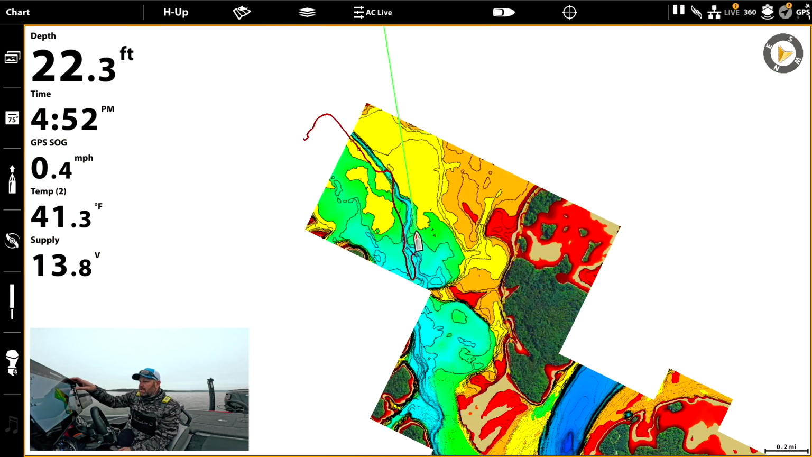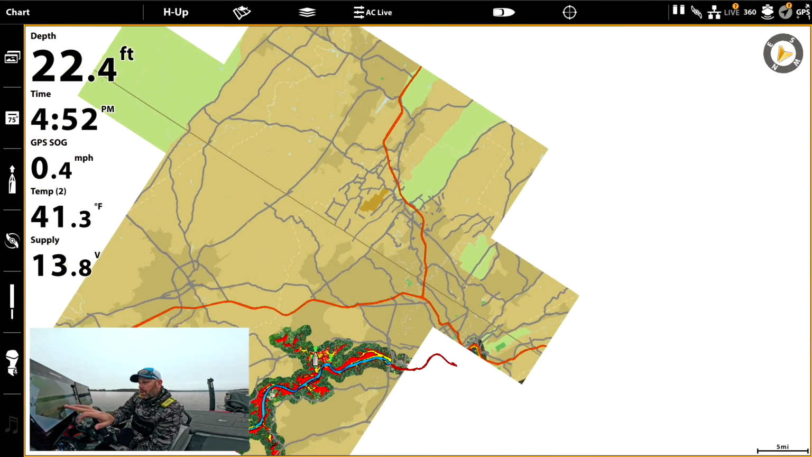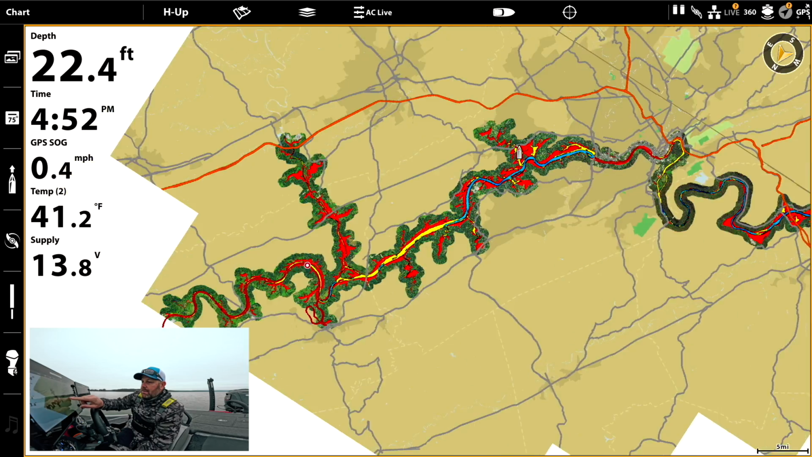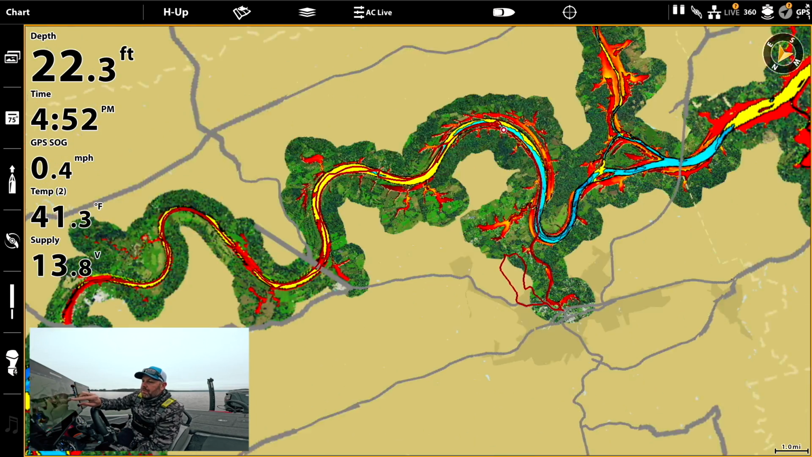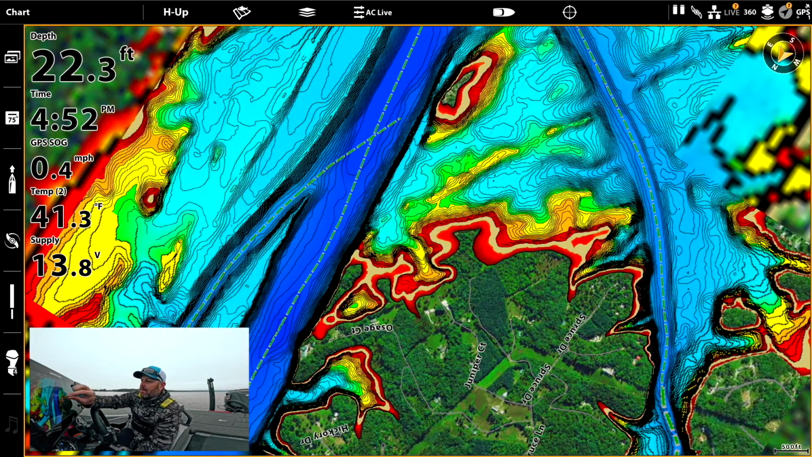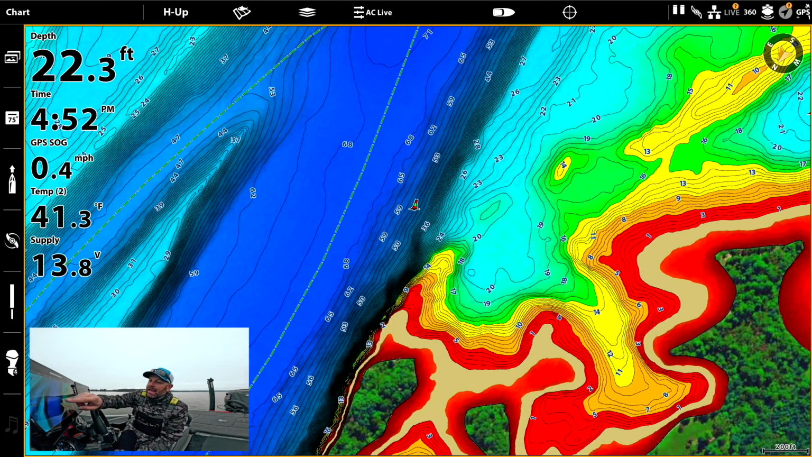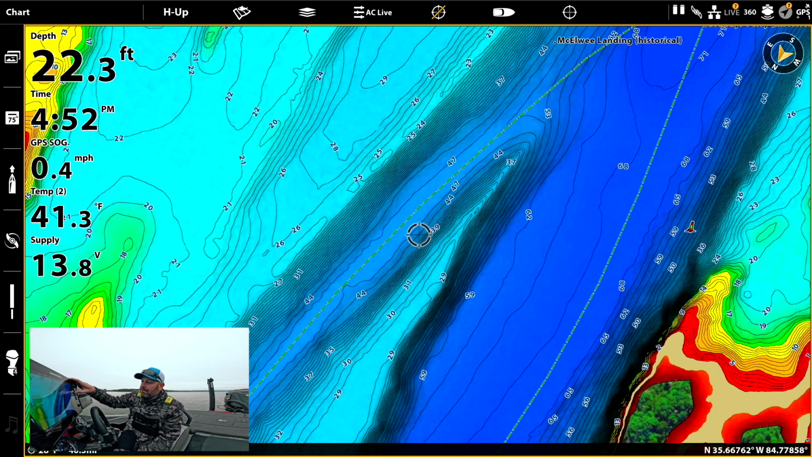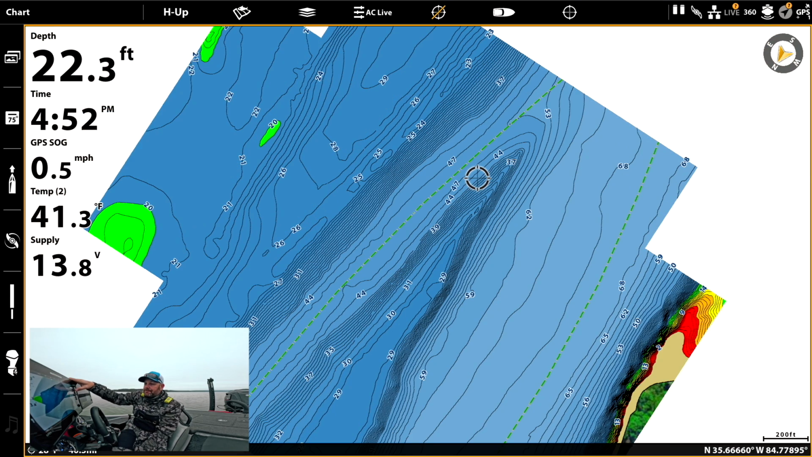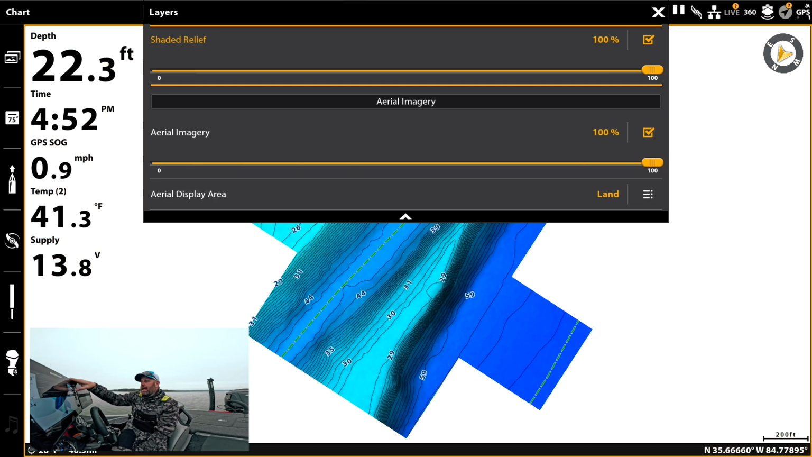Let's go ahead and zoom out and go take a look at another lake that'll have some more contours for you. Maybe some more shaded relief that you can really see how that works. So this might not be for everybody. I really like it. I like being able to see that point right there. I see the high spot. Let's go ahead and turn that shaded relief off and show you the difference. Still easily visible, but having that shaded relief really, really helps.